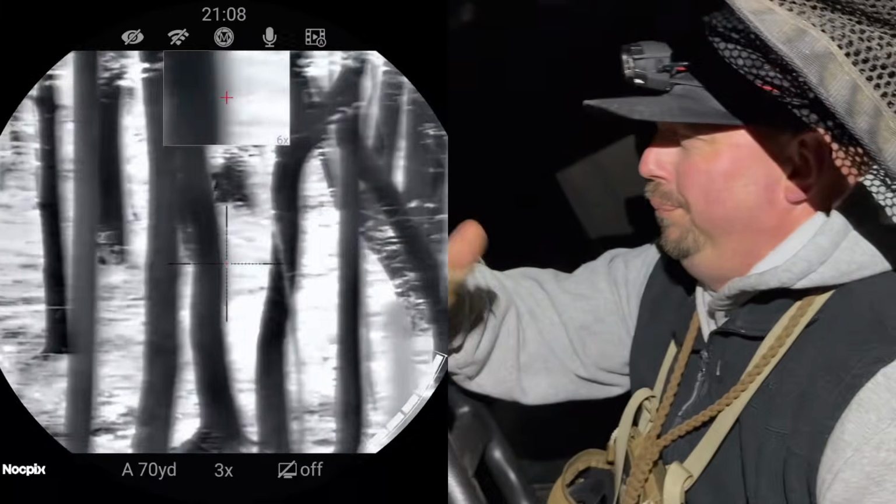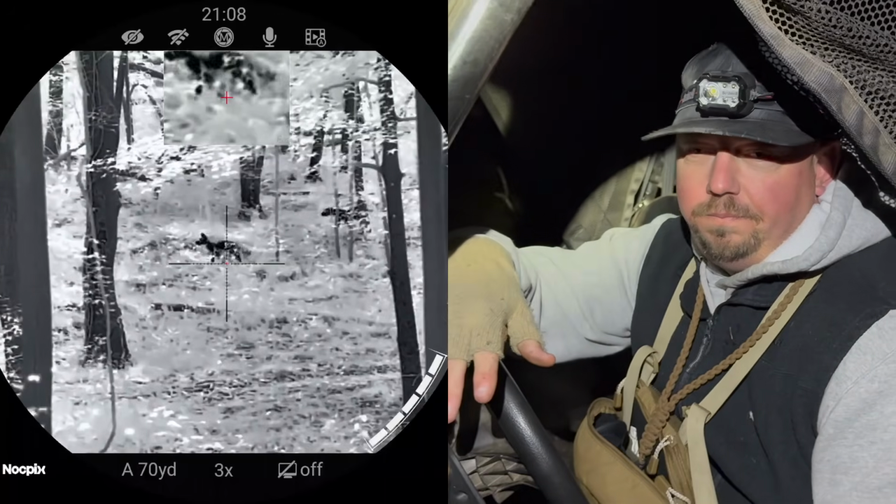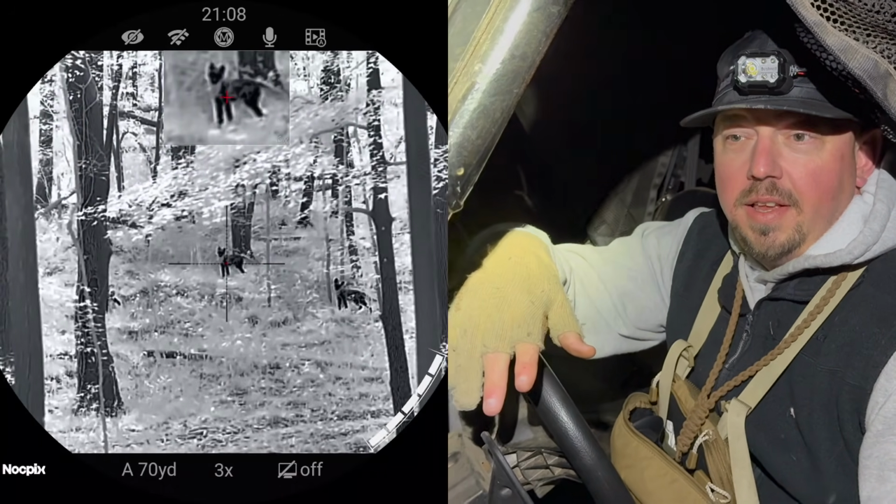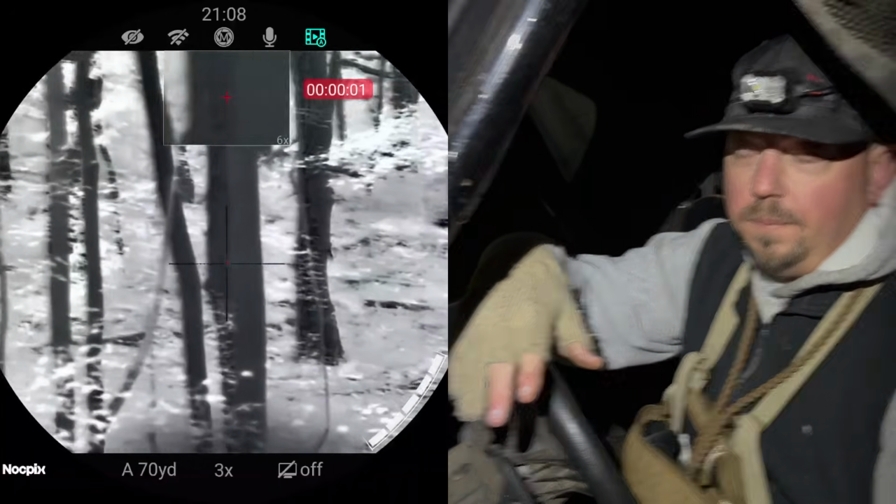Dude, what about the double in the middle of the woods? Both stopped. Not only did they both stop, we dumped the two. The third one just stands there. And I sensed one, but I know I hit the damn tree.